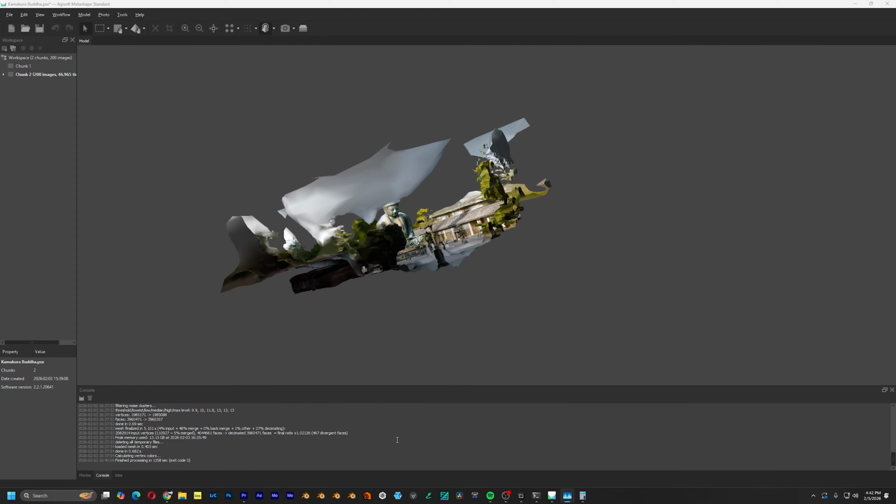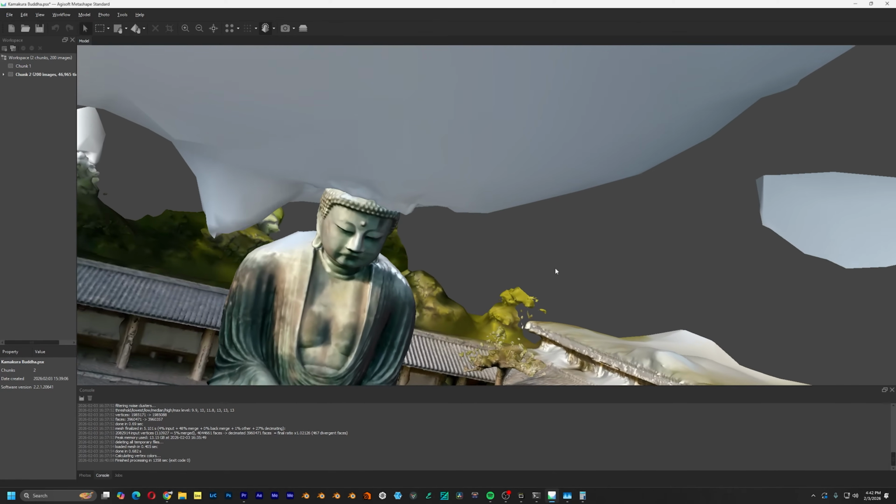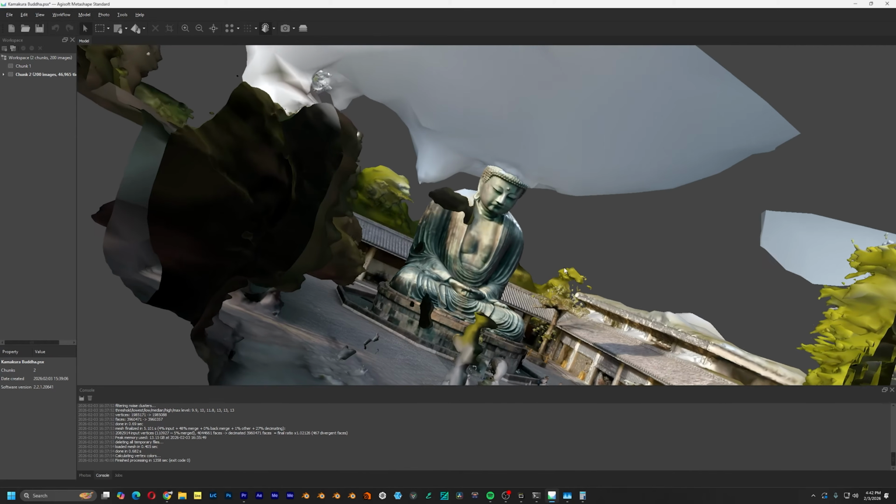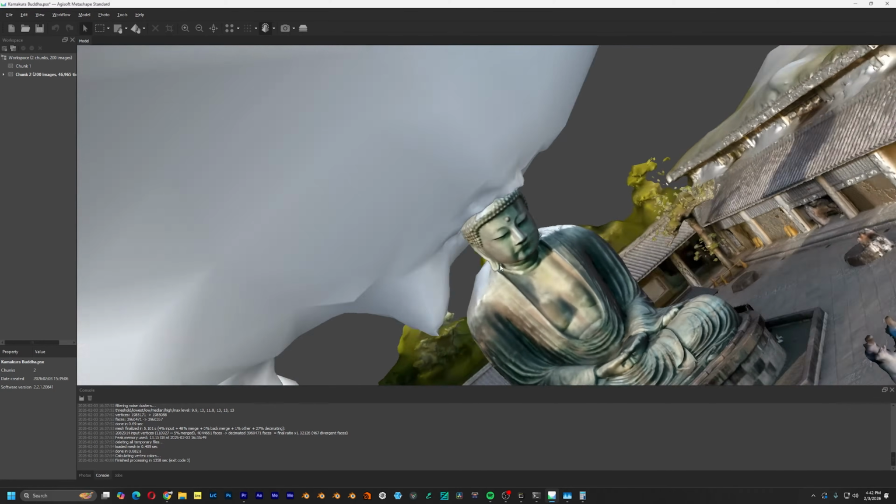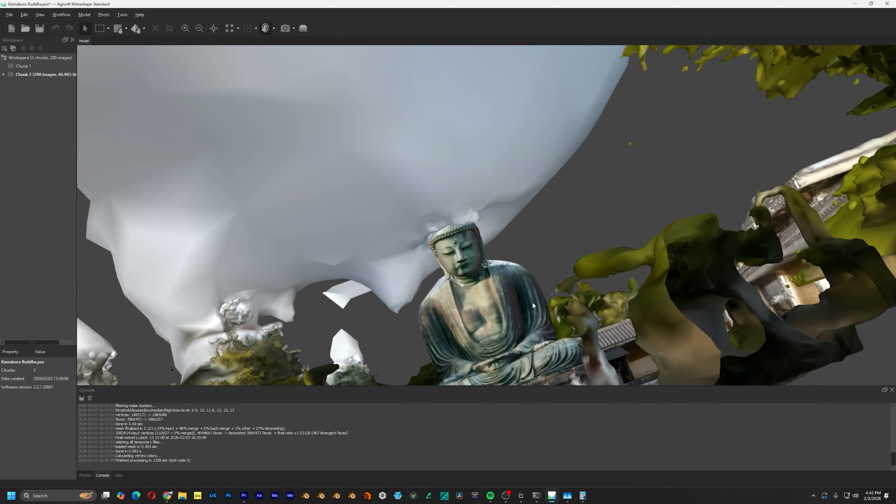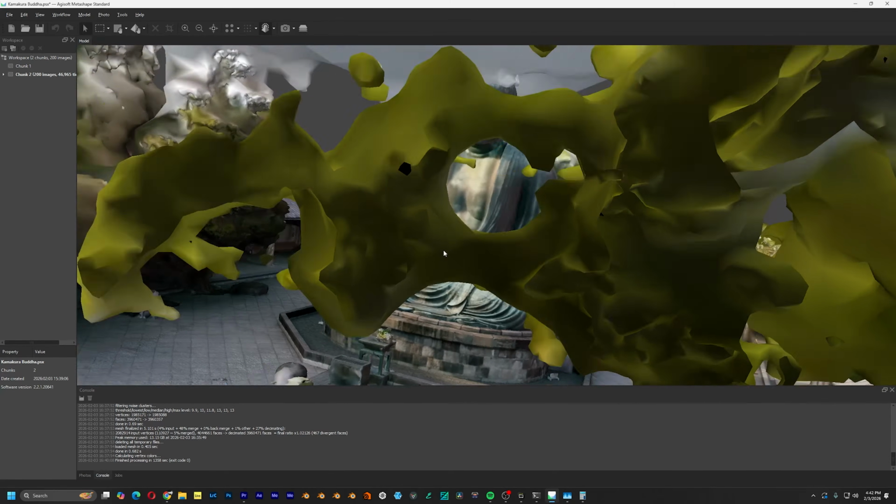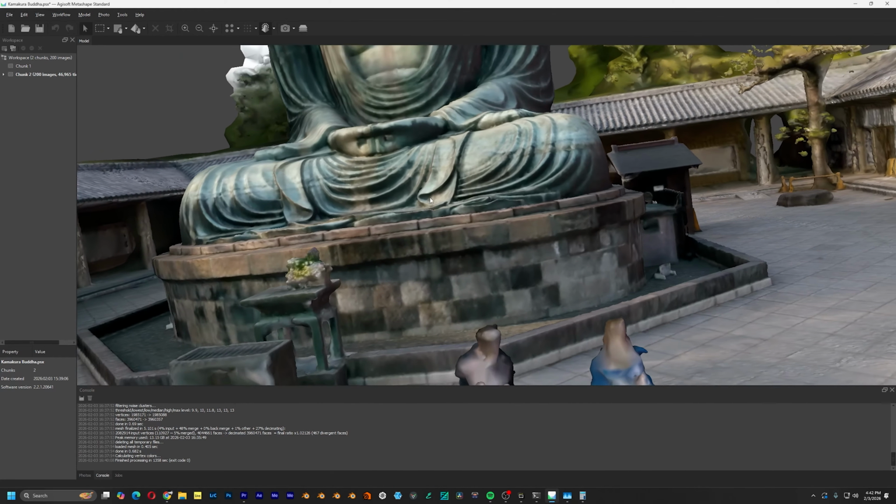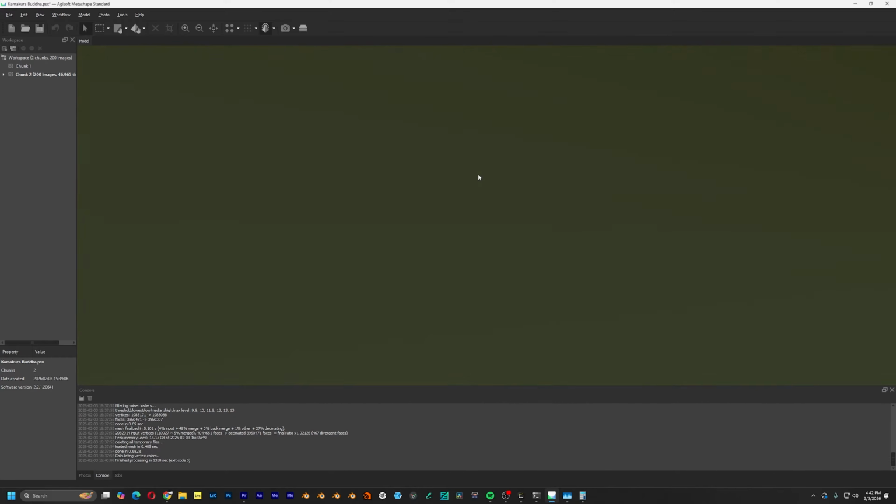Okay, so we finished the modeling section. What the? Okay, so we got a big, I don't know what happened here, but the rest of the model looks great. This can be fixed with some cleanup in Blender, but just look at the model itself. It came out amazing. Just a detail of the Buddha statue.